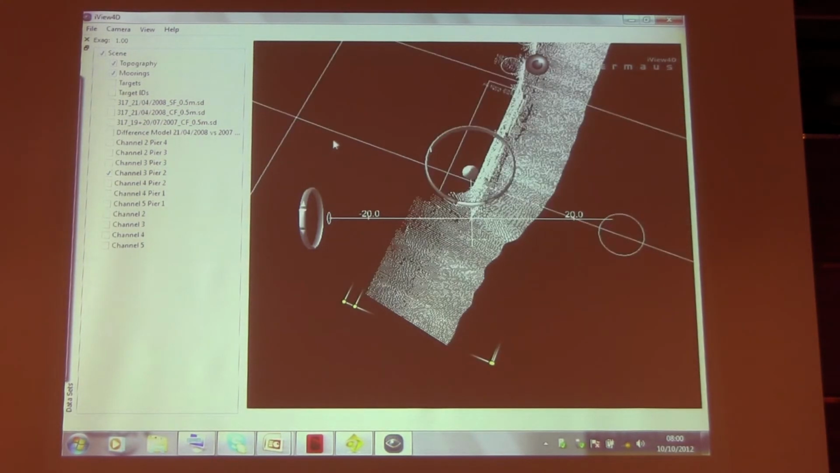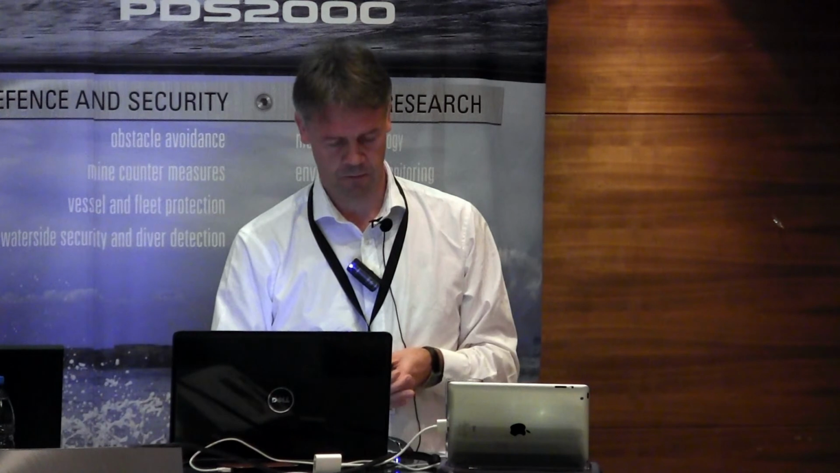So we baselined the whole area for them. You see there's some scour in here, so that interaction area down by the base of the pier, which is one of the reasons we purchased the 8125 originally. Let's shut that down.